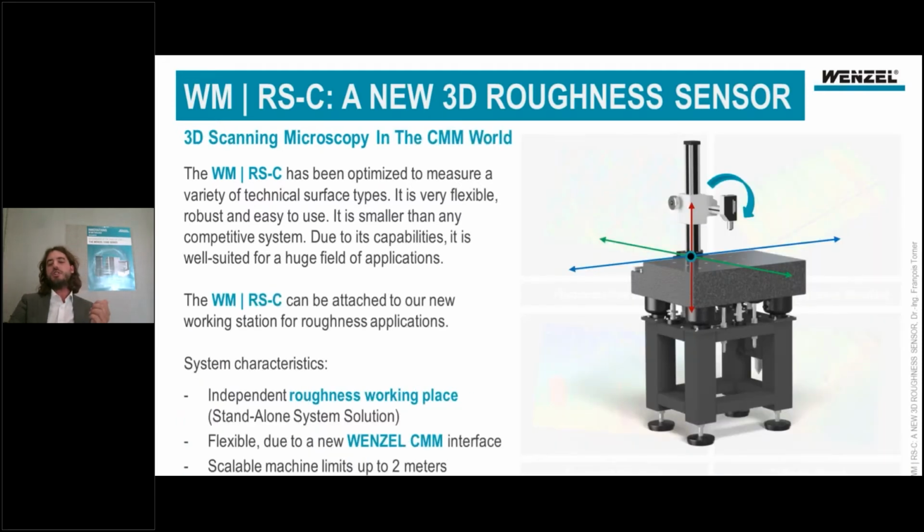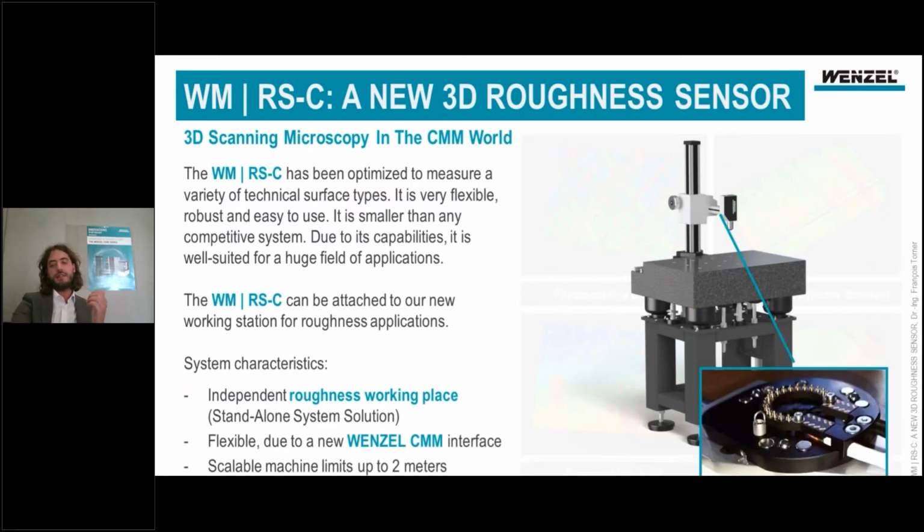Well, I already mentioned that you can adapt the sensor, due to its new Wenzel interface, directly to our new nano measurement working place. We call it standalone because you do not need any kind of machine for using it. You just put this in your lab or in your measuring environment to adapt your sensor, and you can also place big parts upon this standalone solution.